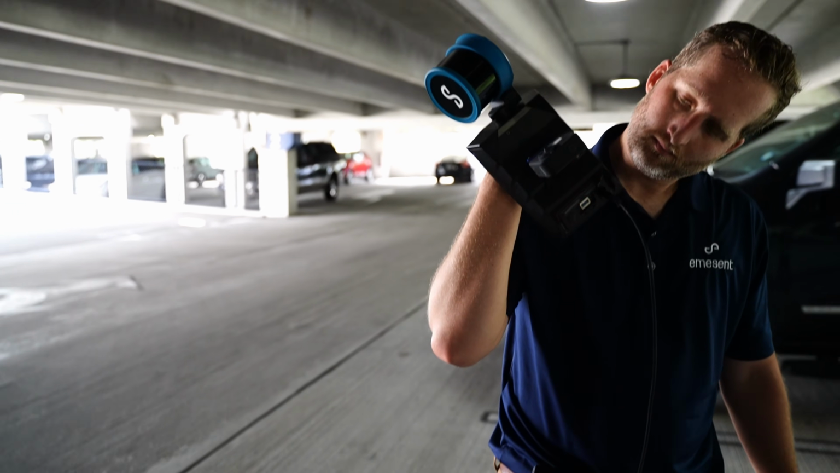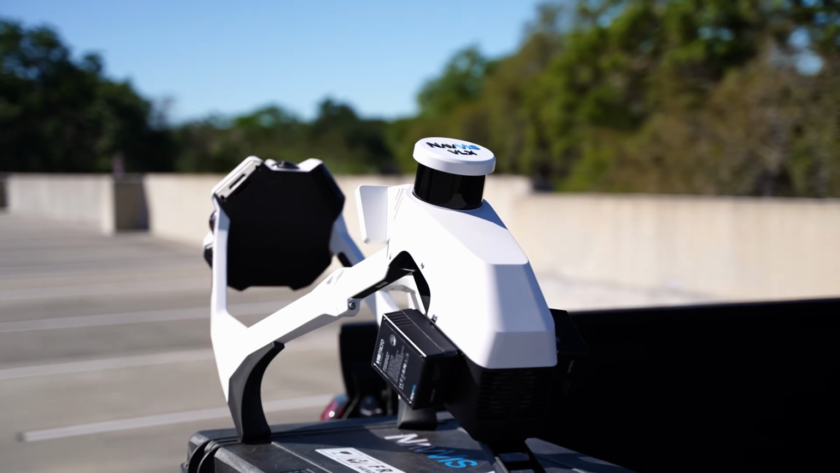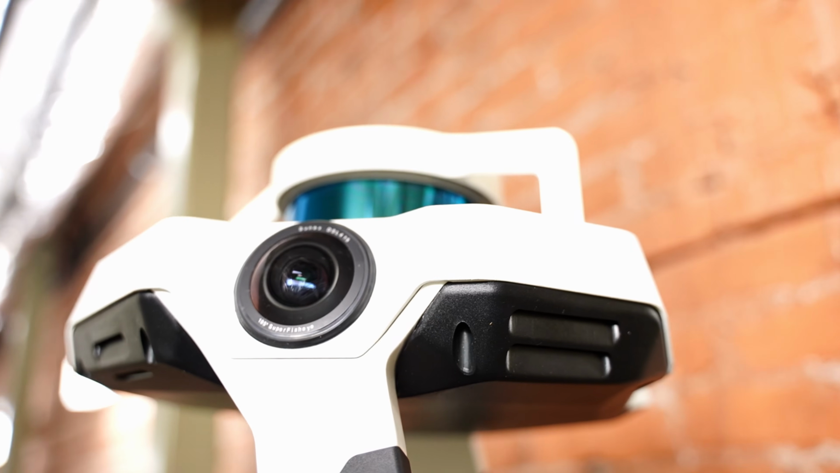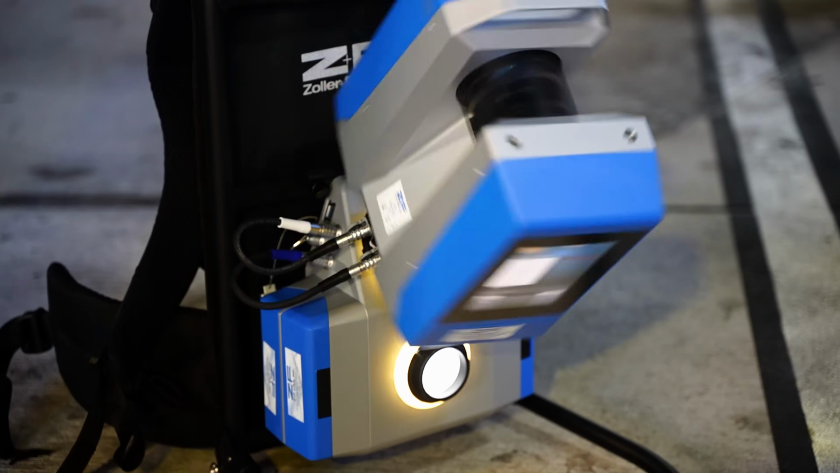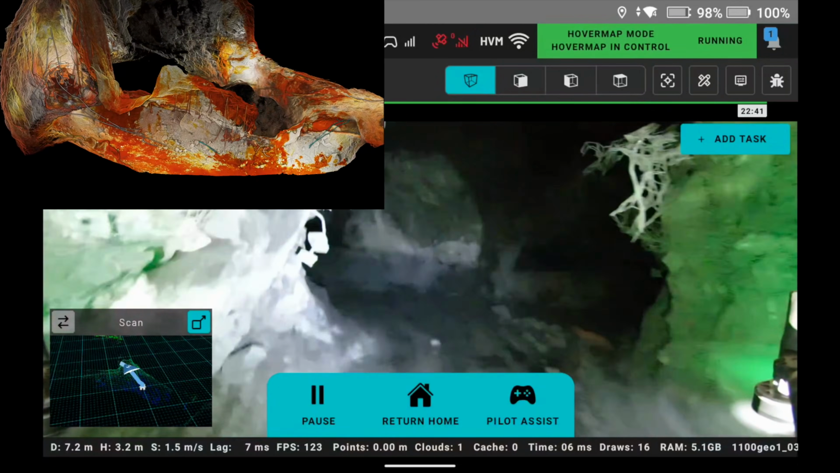Emesent chose to focus on a lightweight solution with modularity in their product because while it would be nice to have dual LiDAR sensors or four 1-inch cameras built into it like the VLX has, or a beefy IMU and extremely accurate LiDAR sensor like the FlexScan has, neither of those solutions can be attached to a drone for aerial capture. And this is the Hovermap after all. As such, concessions had to be made to achieve Emesent's main purpose, which is not only mapping, but also aerial